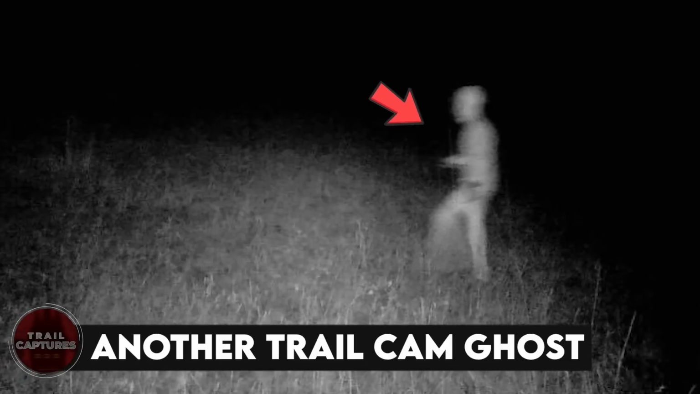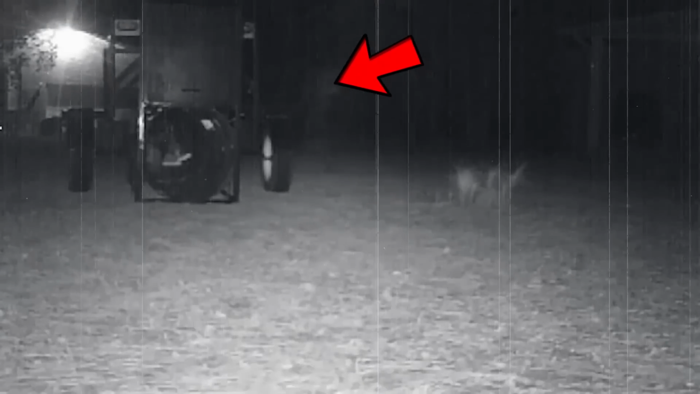Another trail cam ghost. This trail cam was set to keep watch on a bear trap, but late at midnight, they saw something they weren't expecting at all. Now, you might have to see it very closely and carefully, or let me zoom in for you. A white shadow, or should I say ghost, was actually captured, and according to the owners, this clip is not altered or messed with at all.